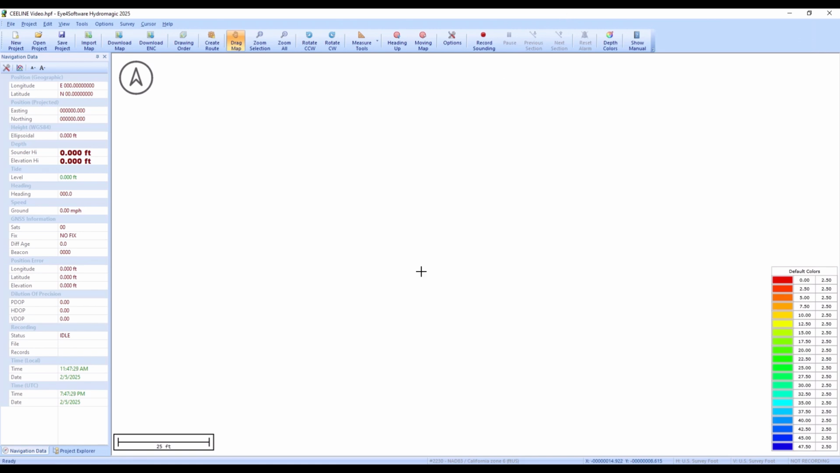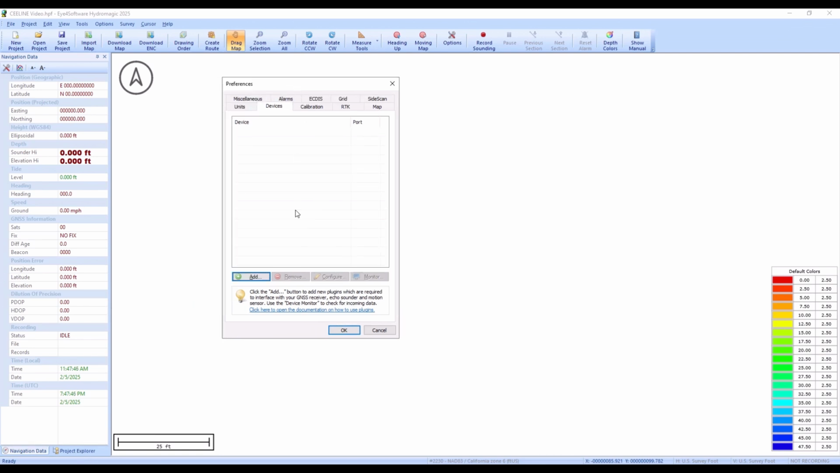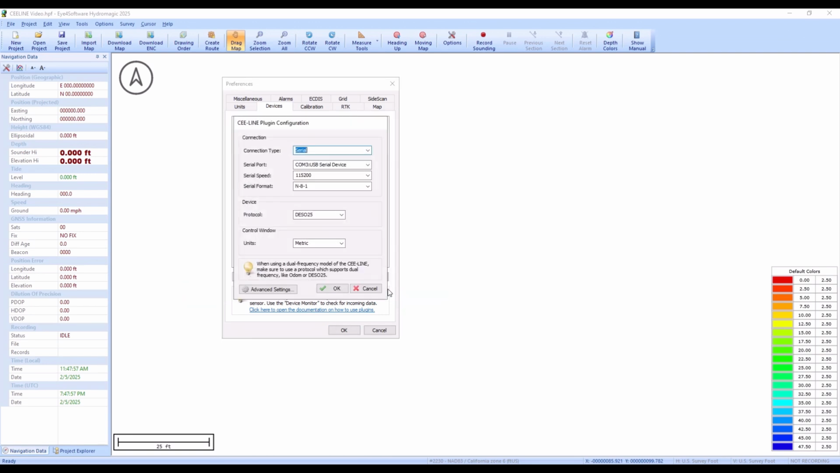Okay, so the first thing we will do here in Hydromagic is to set up the device. So we have options preferences, which is where you need to remember pretty much everything is located. It's either going to be on a right click on the Project Explorer, or it's going to be here in options preferences. So we can go to options preferences, and it comes up as devices here, and we can add a device. So we're going to add our CEE-LINE plugin for Hydromagic, and it comes up with our connection type.